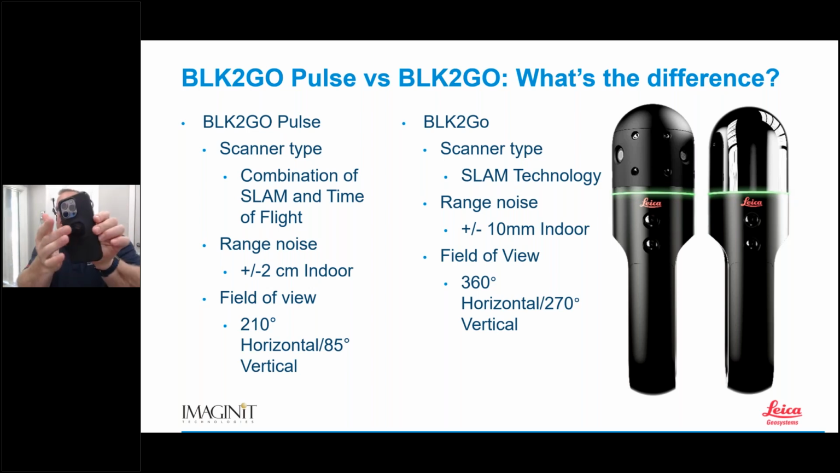Even if I try to pull on it, nothing's going to happen. Then I can pop the phone right into place, and my phone is sitting on top of the scanner.